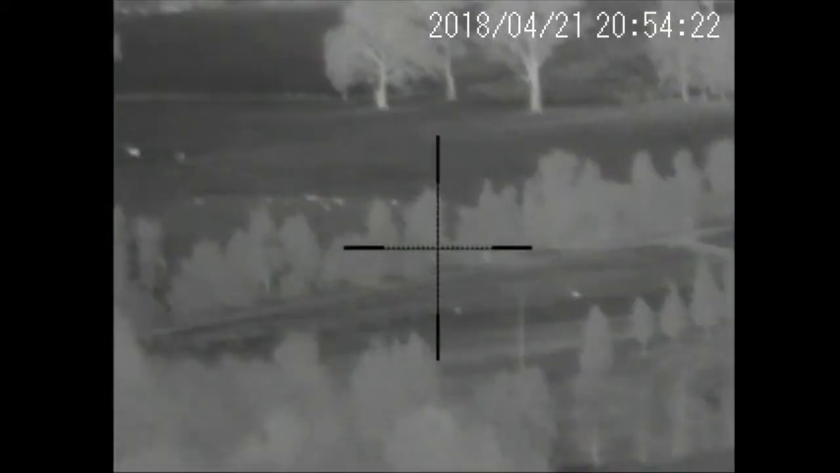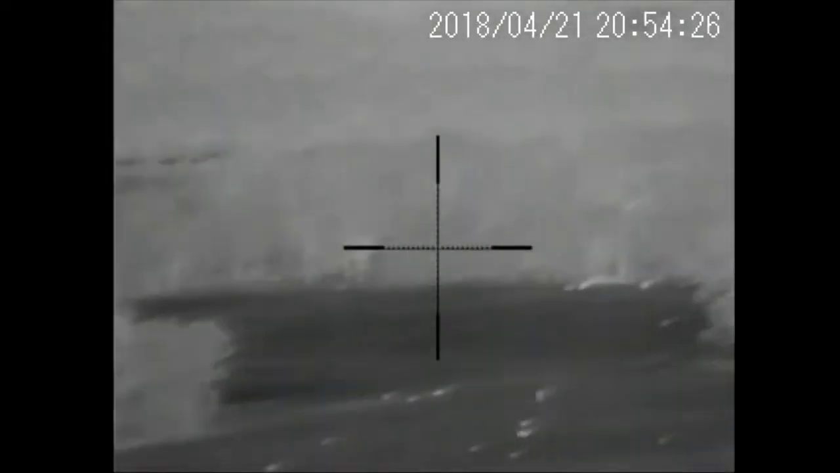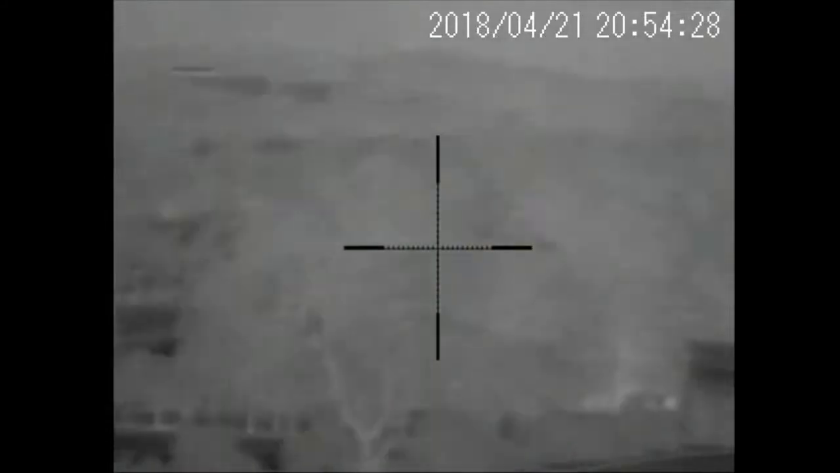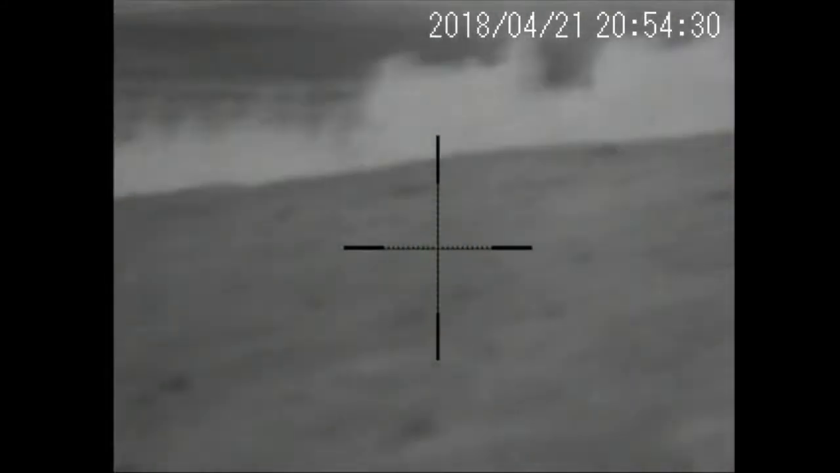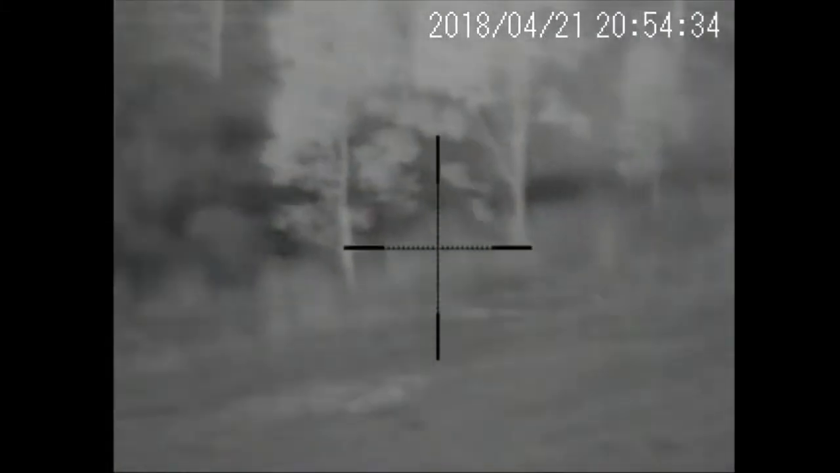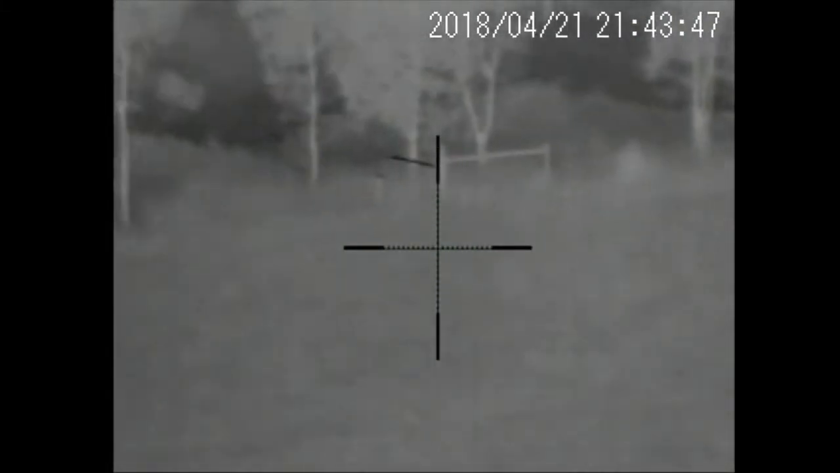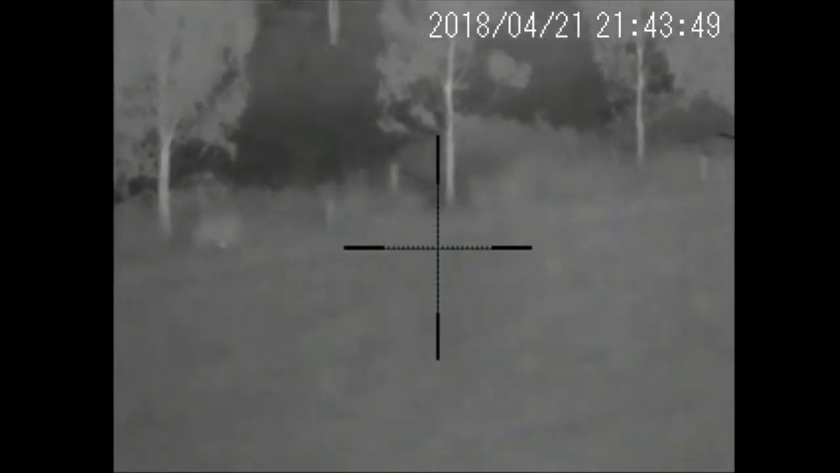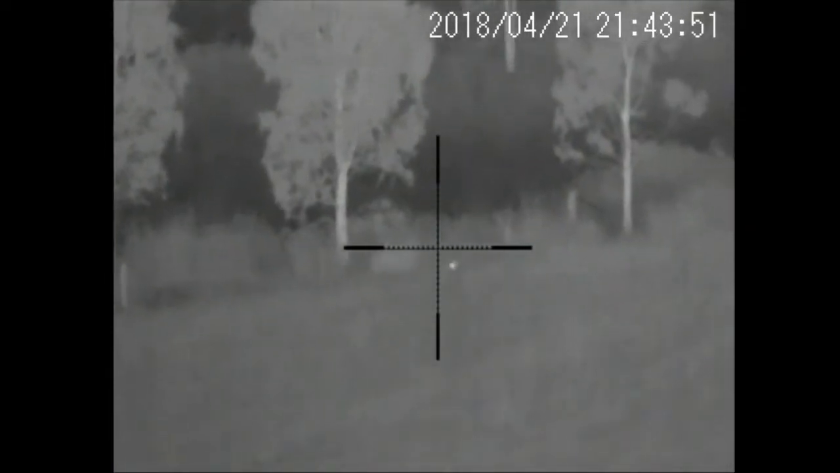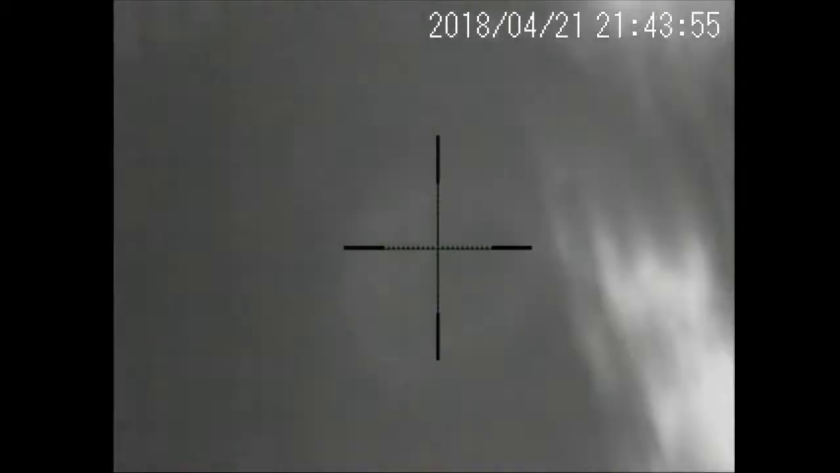I did actually see a fox walk along up the hill, and it hid inside the grass, which I knew he was there, so it was just a matter of time before I got him to come out. But yeah, it's a great little gully, good high position over the full view, and I did do a quick call which brought him out of hiding, which is exactly where he disappeared. And he's coming up to investigate me.